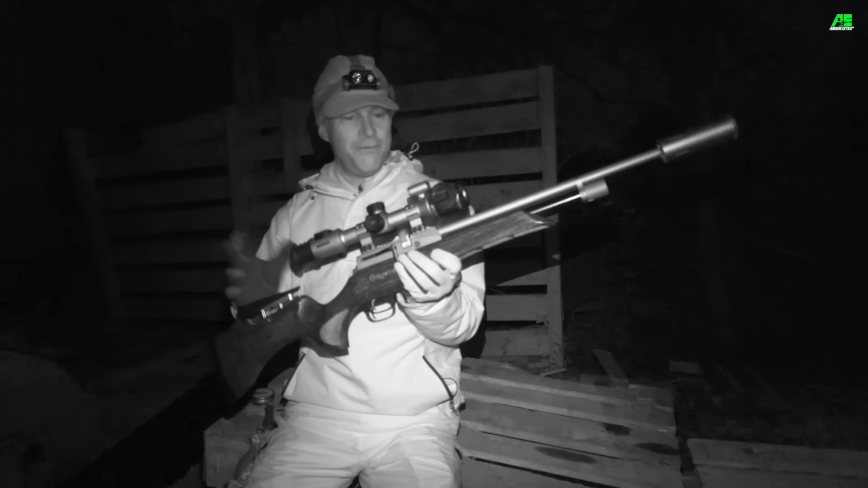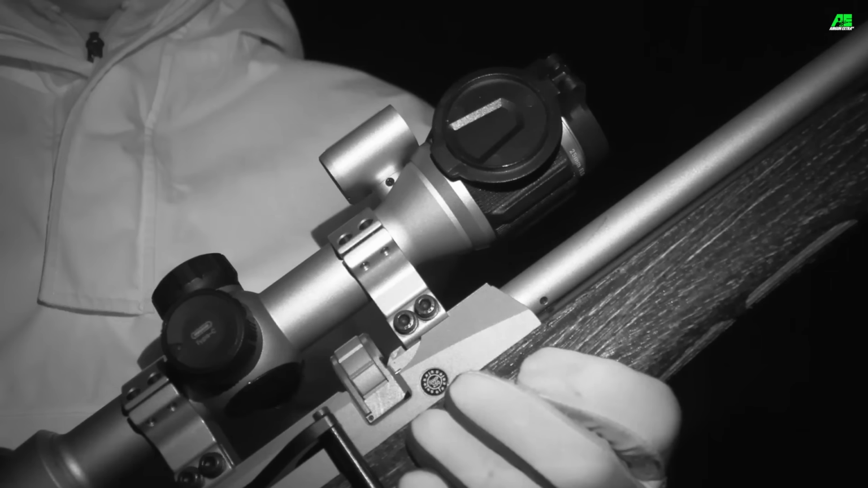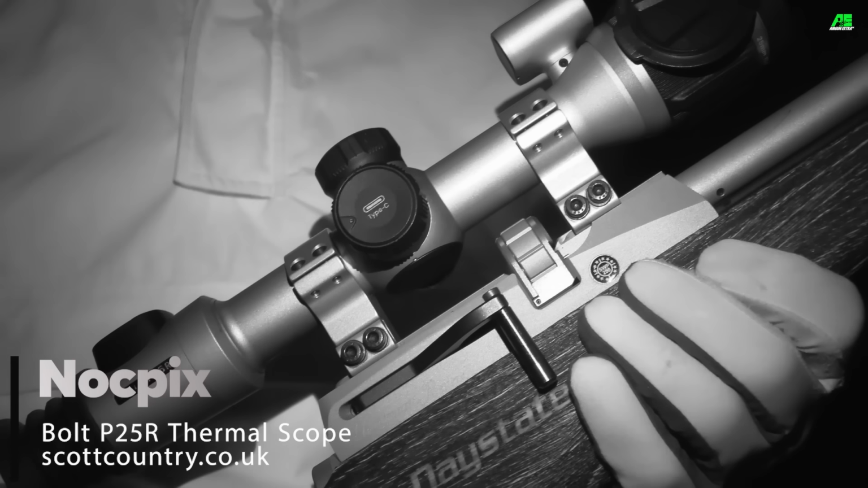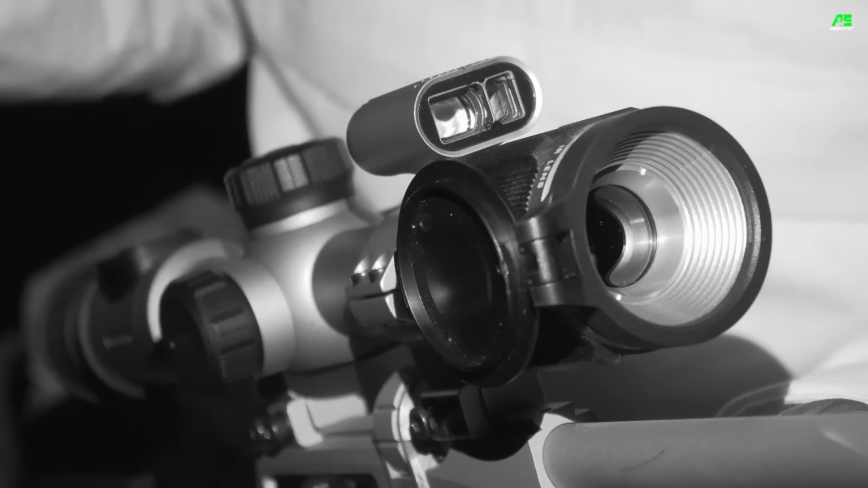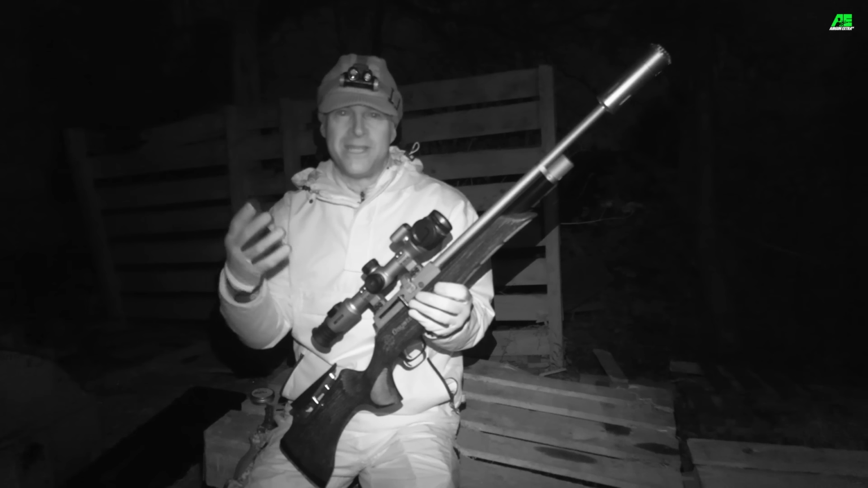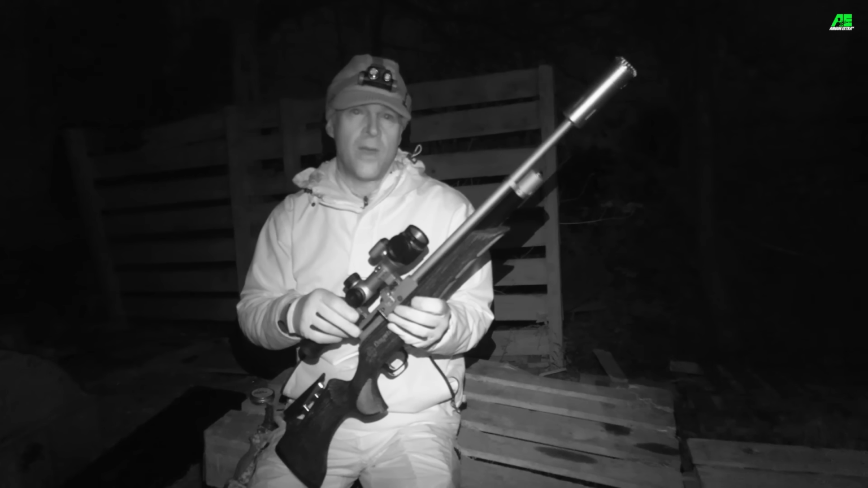Right, so the kit for tonight's shoot, I've already mentioned the Nocpix Bolt thermal scope. In terms of its actual performance, you'll be able to see the footage that we're capturing through it, but it is packed with features. It's got a laser rangefinder, ballistic calculator, you can save lots of different profiles on it, it's got loads of different colour palettes. Way too many features for me to run through in detail now, so as ever, if you want to find out more about it, take a look at the Scott Country website.